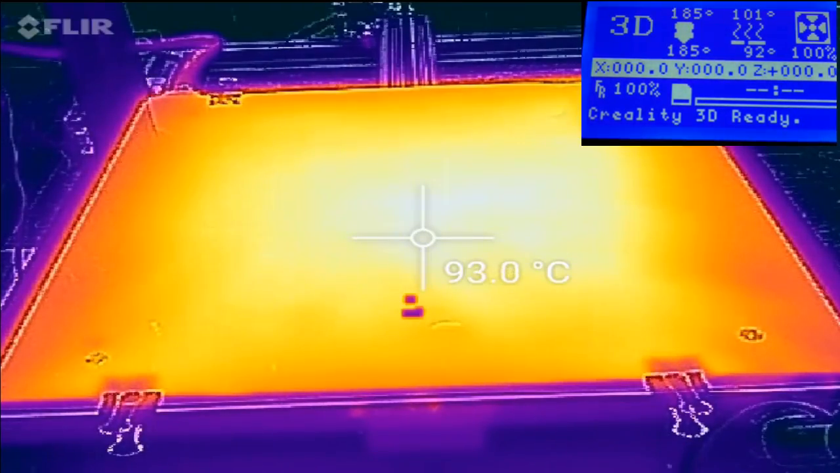So in the center, we're at about 92 degrees. It's fluctuating by about a degree. Now, one of the things, notice the amount of fluctuation. We have far more fluctuation at this higher temperature than we did at the 70 degree, which is interesting.